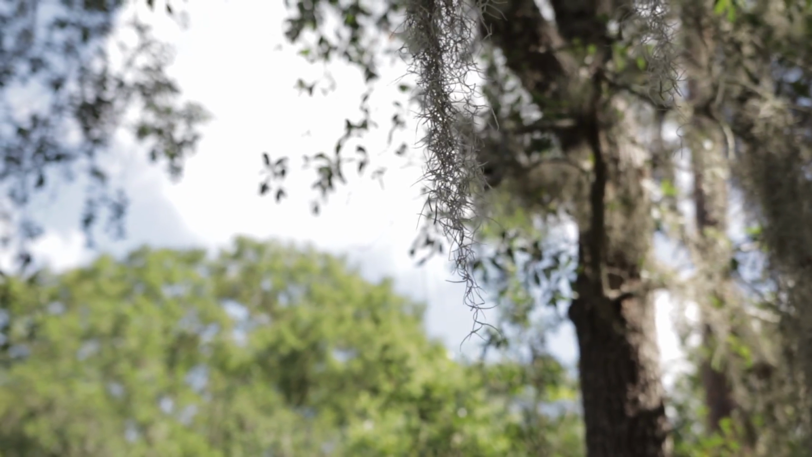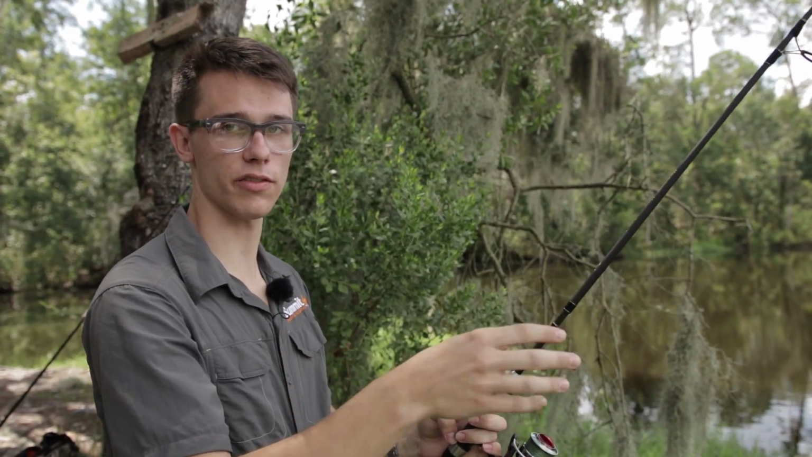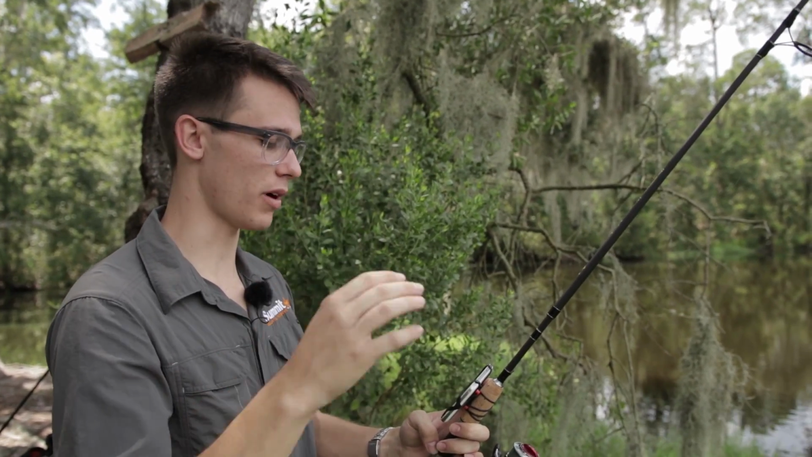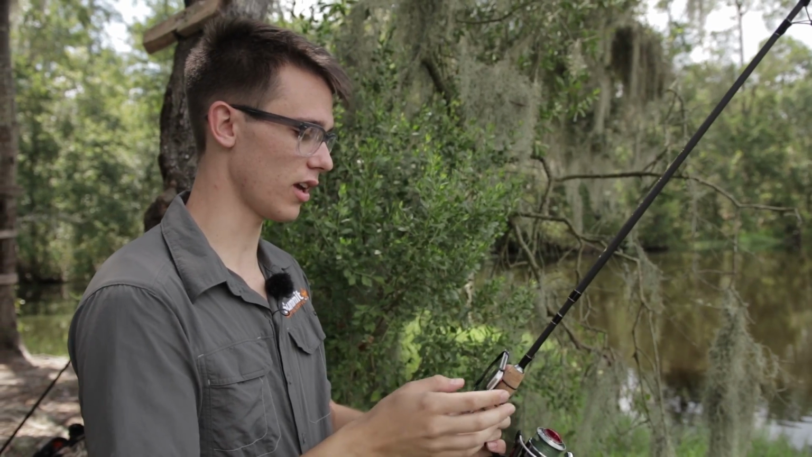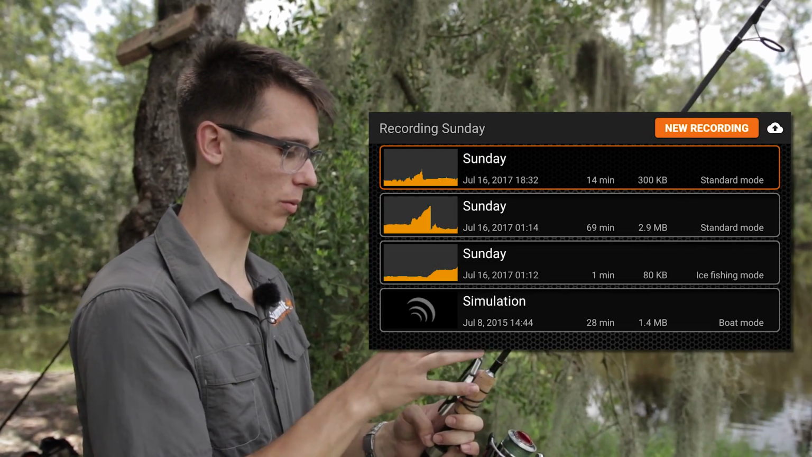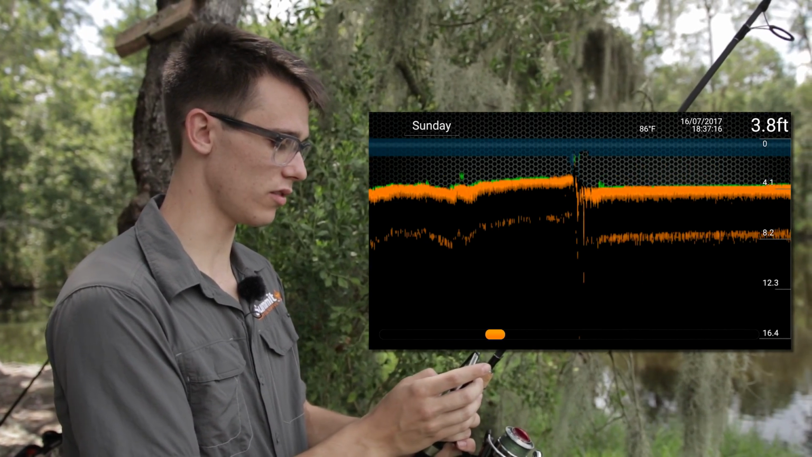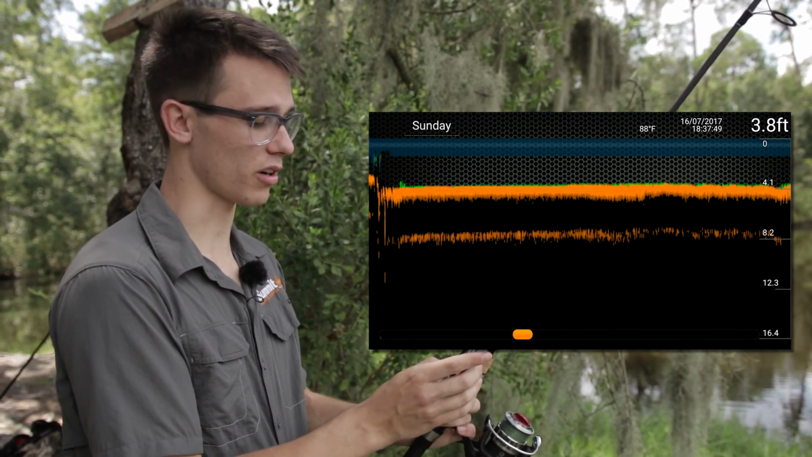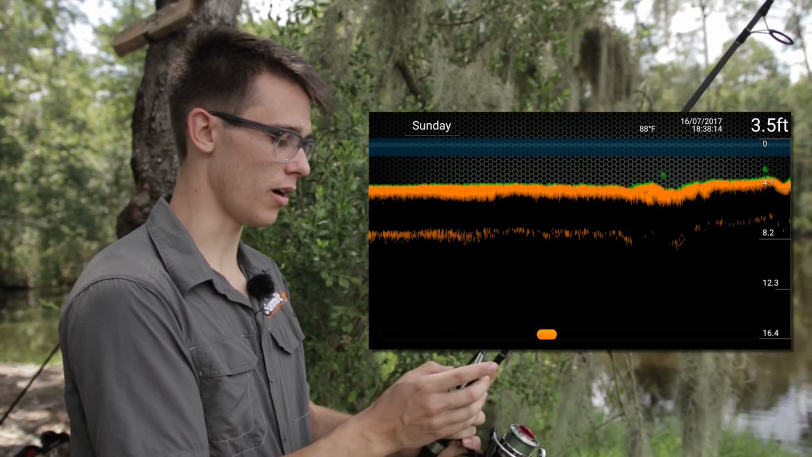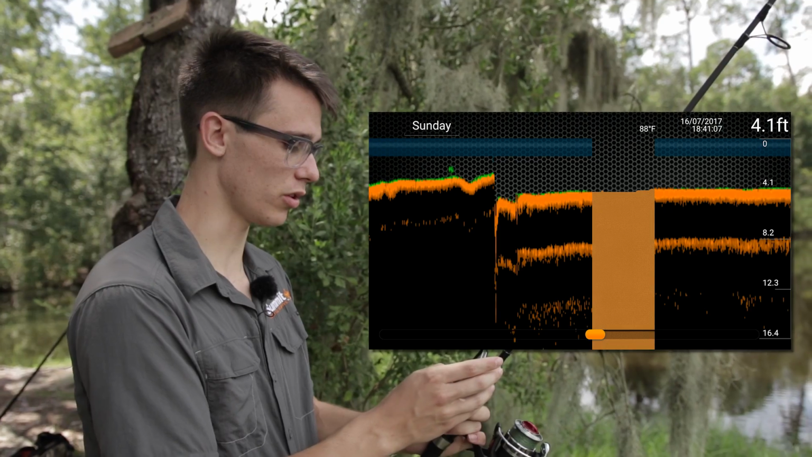And one of the major things I'm noticing about the Deeper is it only took me a couple casts to get all the information I needed, whereas with the iBobber, I had to cast out once to get the fish and then cast out again to get the bottom of the lake, and I couldn't look at any of that stuff again. Whereas with the Deeper, I could go back into the app, go to history, pull up the recording of all the casts that I just made, and I can scroll through and see all of the imaging, all the bottom, where I was marking fish, where I was marking dips, and I got all that information in one cast, very simple.